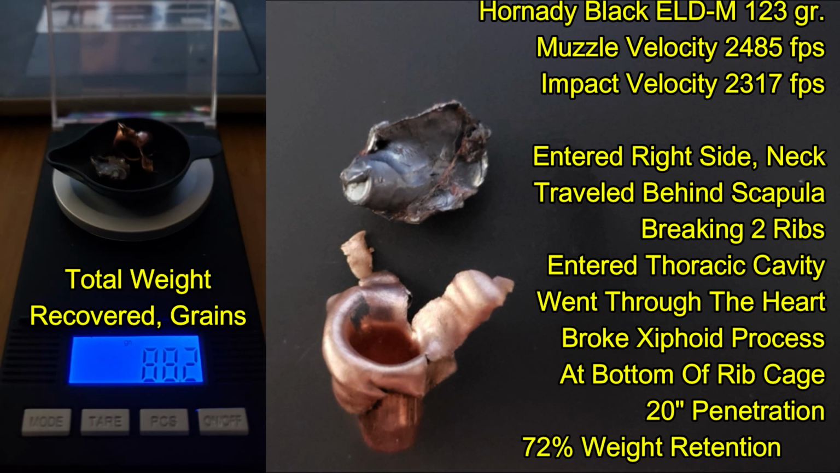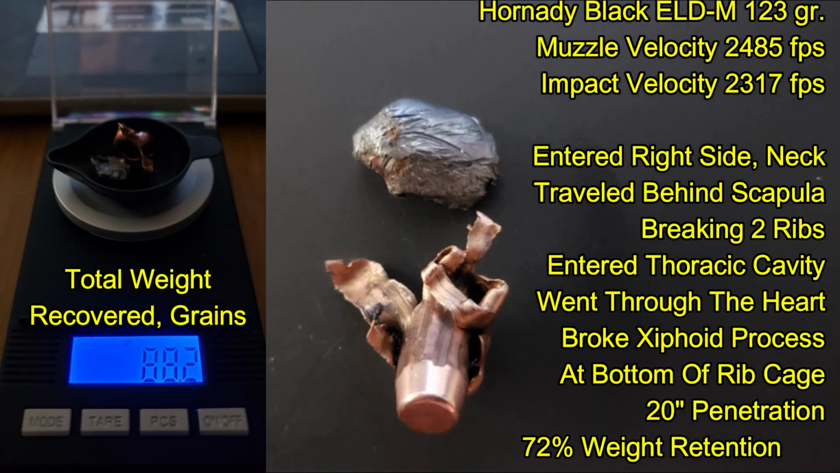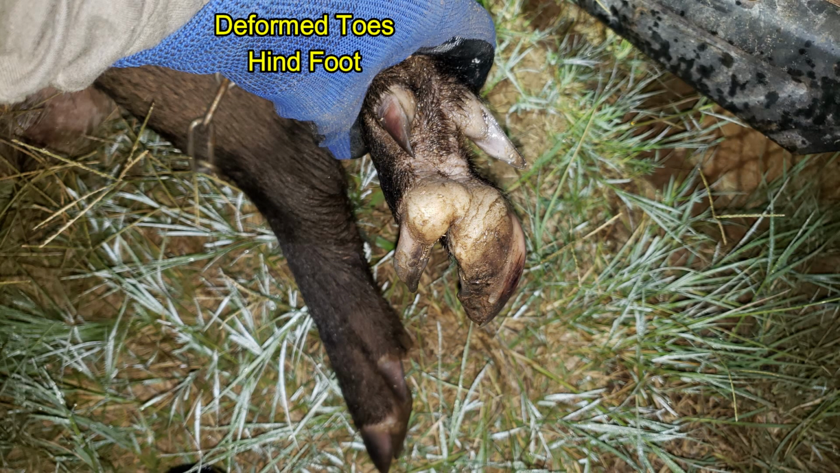The Hornady ELD-M 123 grain bullet did a good job entering next to the neck, traveling behind the scapula, breaking two ribs, entering the thoracic cavity, going through the heart, breaking off the xiphoid process at the bottom of the rib cage where it stopped after about 20 inches of penetration. And as a side observation, this is another hog with a deformed foot.